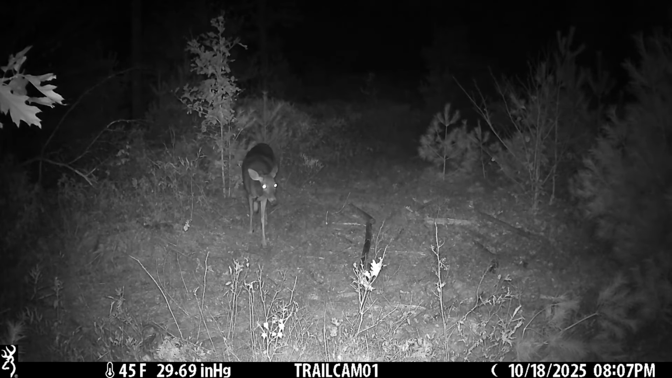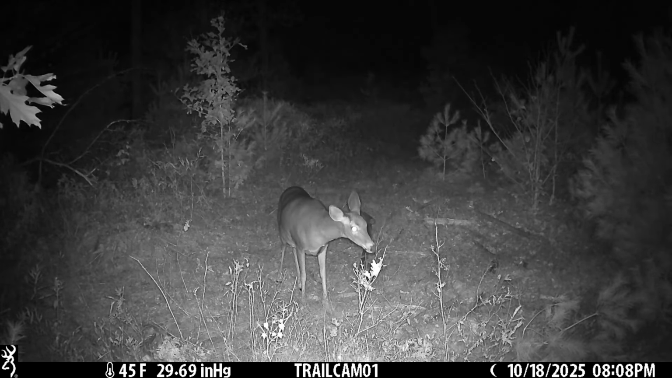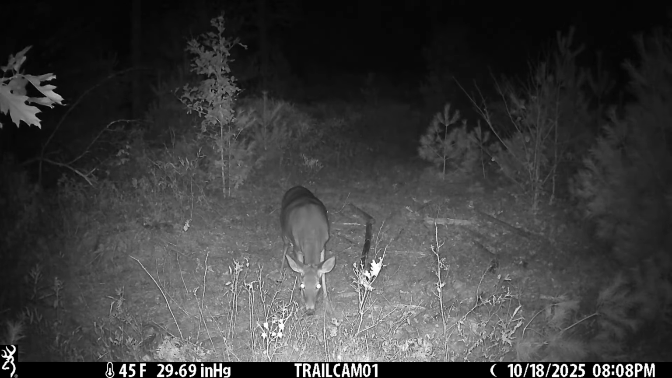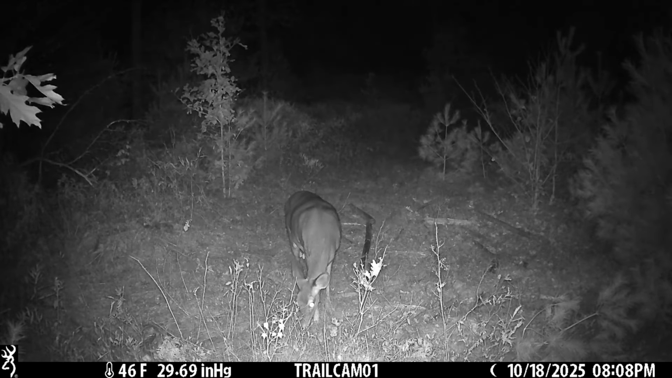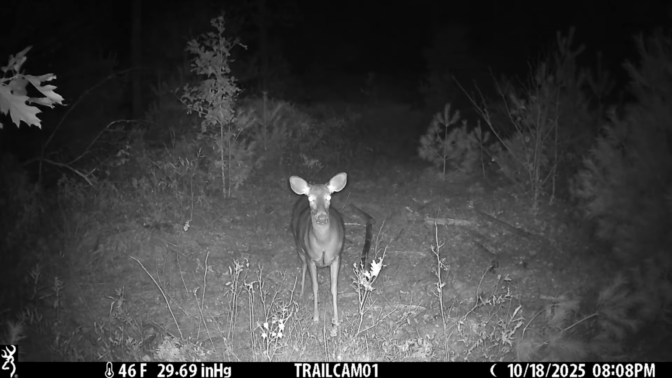The doe is very interested in him. She comes about an hour and a half after he does, sniffs around the same areas that he did. She's clearly looking for a mate. At least that's my guess.